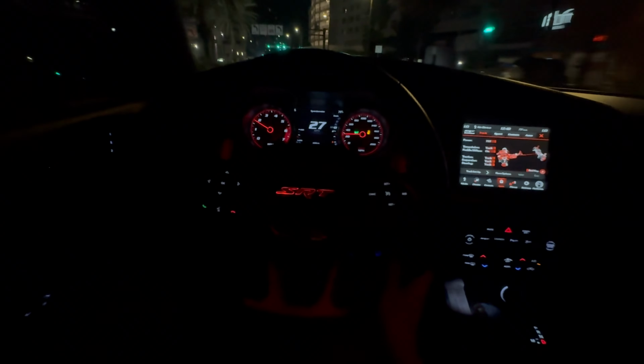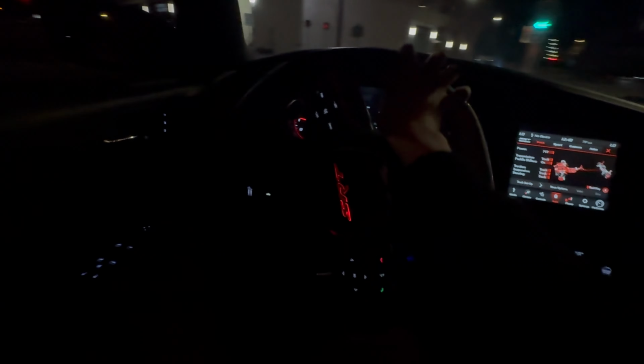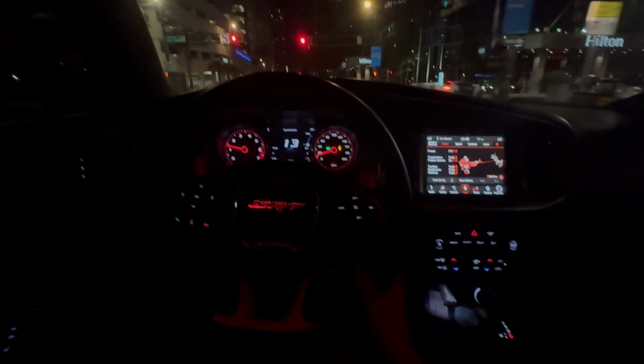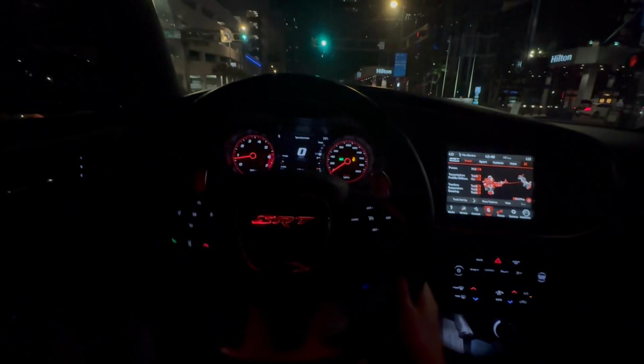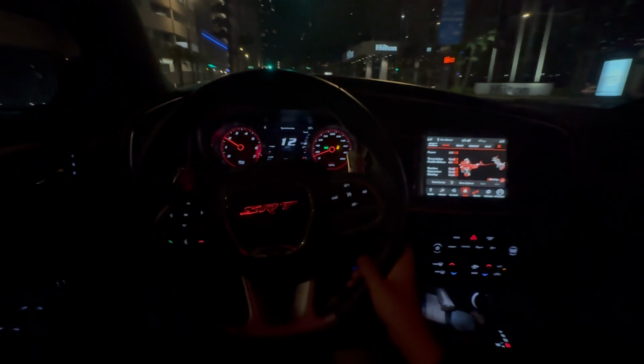I don't mind the damn turn signal, bro. Can't even trust Challengers nowadays. I've been seeing Challengers.